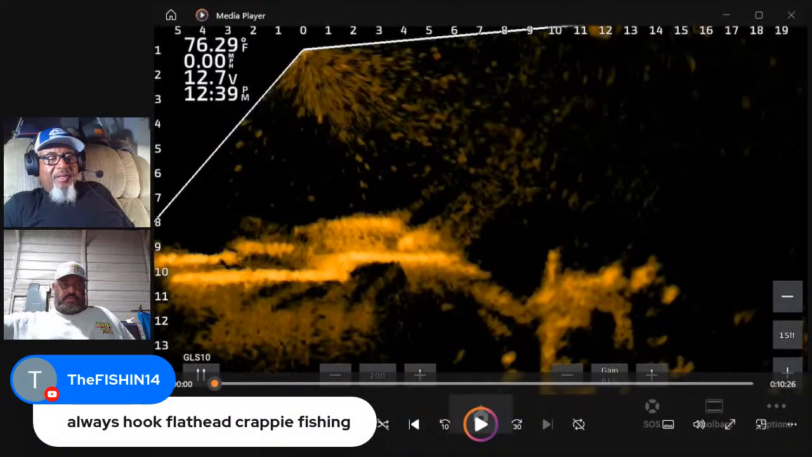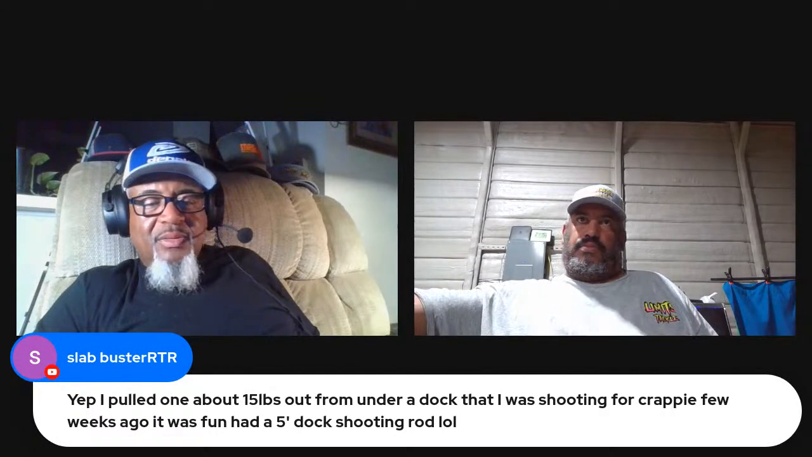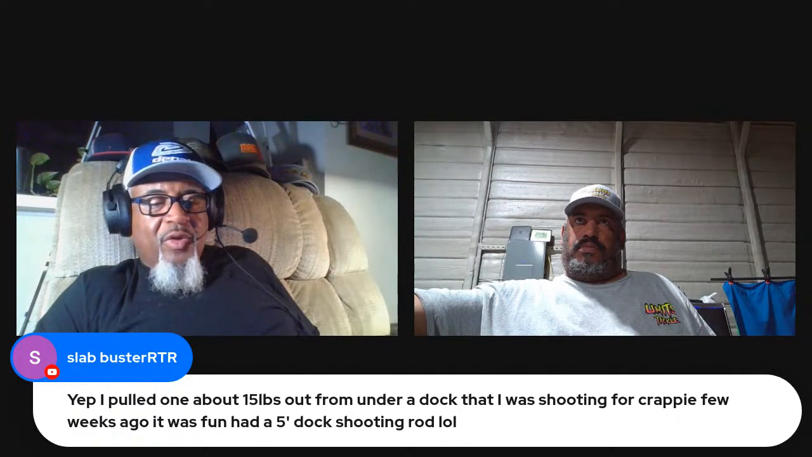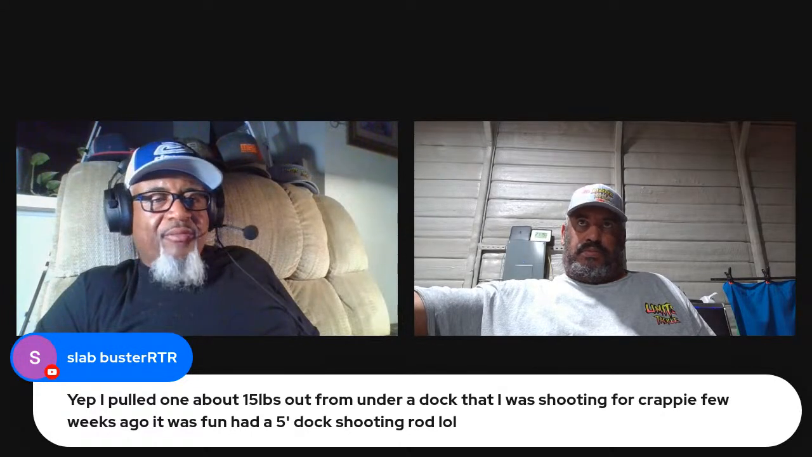You always hook flatheads crappie fishing. They hang right there where those crappie hang. I pulled about 15 pounds from under a dock that I was shooting for crappie a few weeks ago. It was fun, a 5 foot dock shoot. That's a lot of fun.